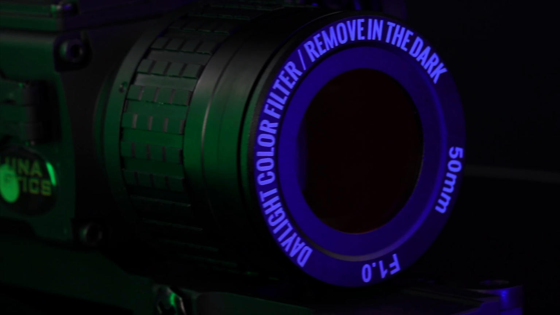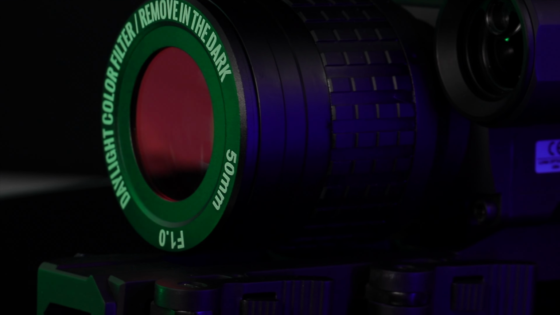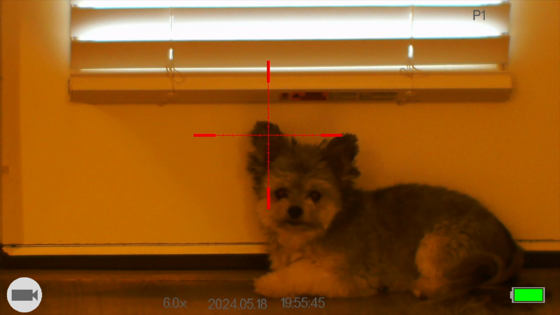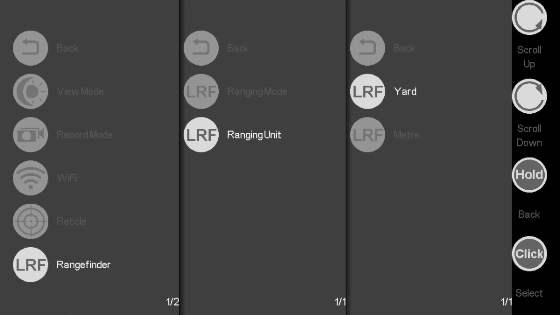Getting into the specs of the LRF, this device has a 50mm f1 multi-coated glass lens that has 10 degrees of angular field of view. There's a magnification of 6x to 36x with digital zoom distances in increments of 3s, giving you also 9x, 12x, 15x, 18x, 21x, 24x, 27x, 30x, and 36x options. There is a built-in laser rangefinder that can detect objects up to 700 meters, which is about 763 yards, and you do also have the option to display that distance in yards or in meters.